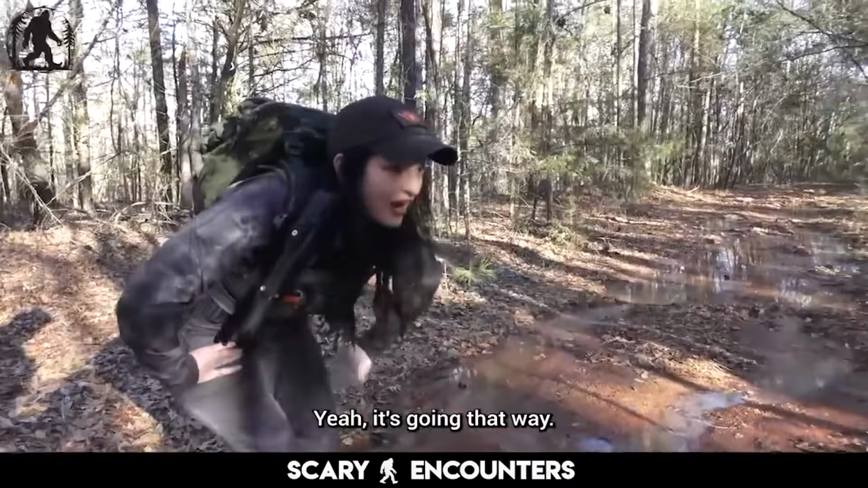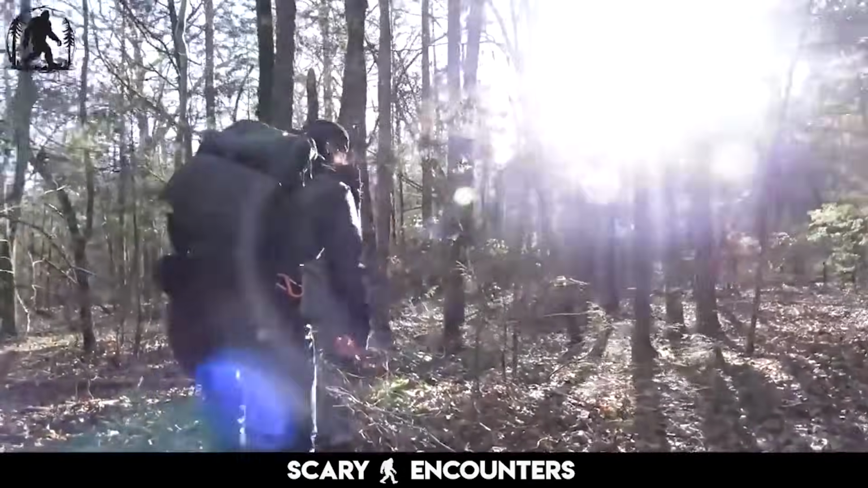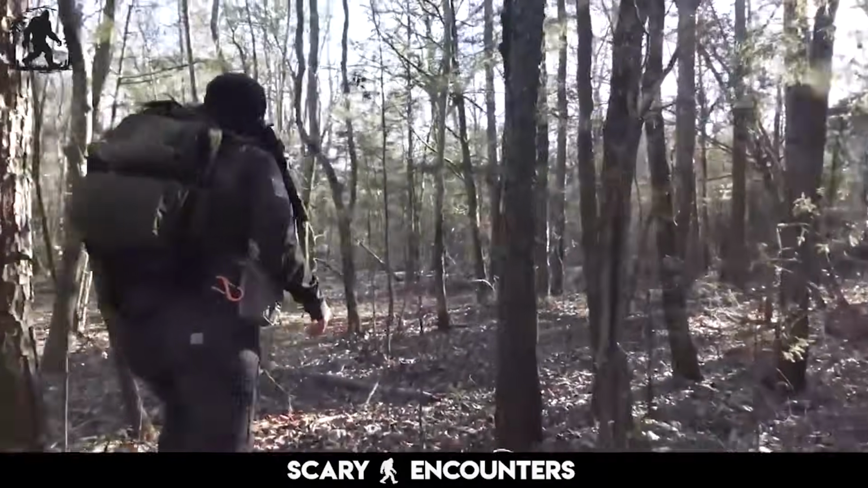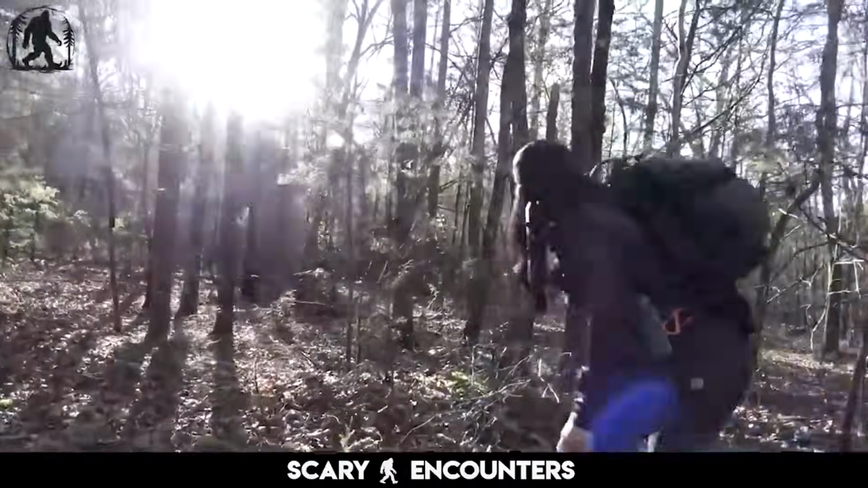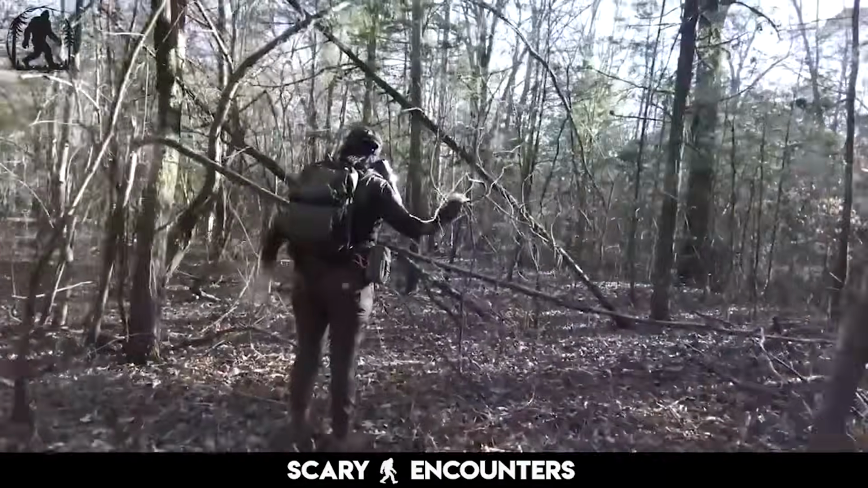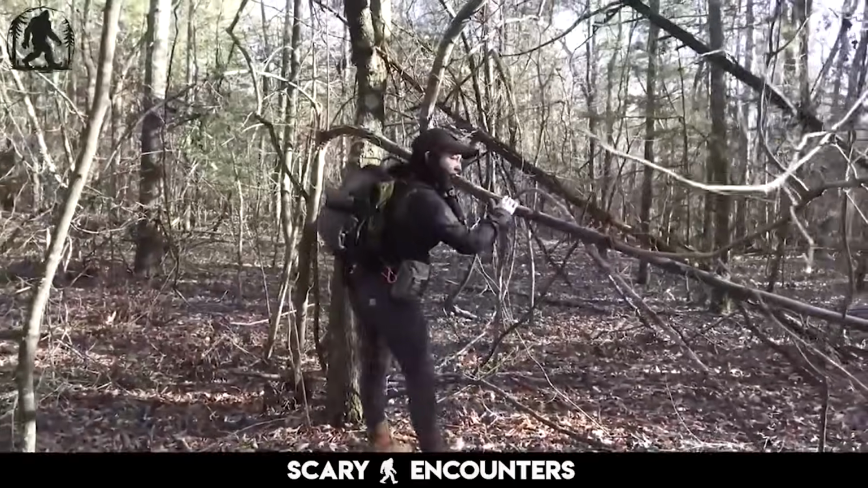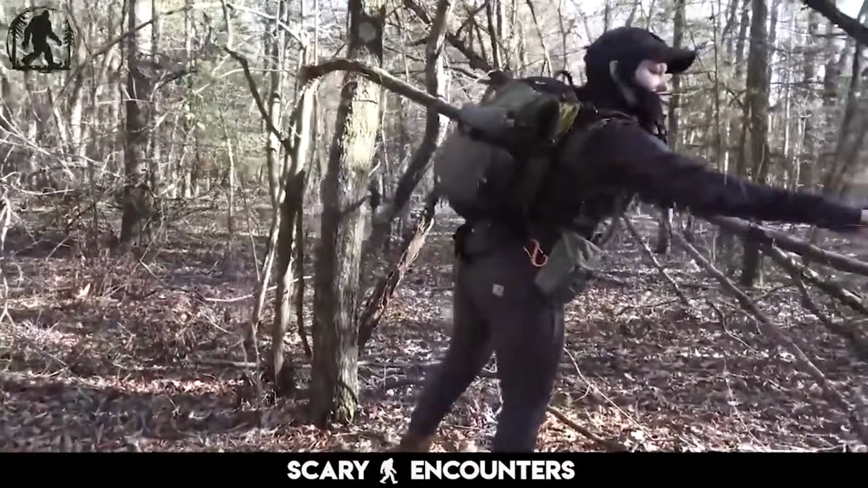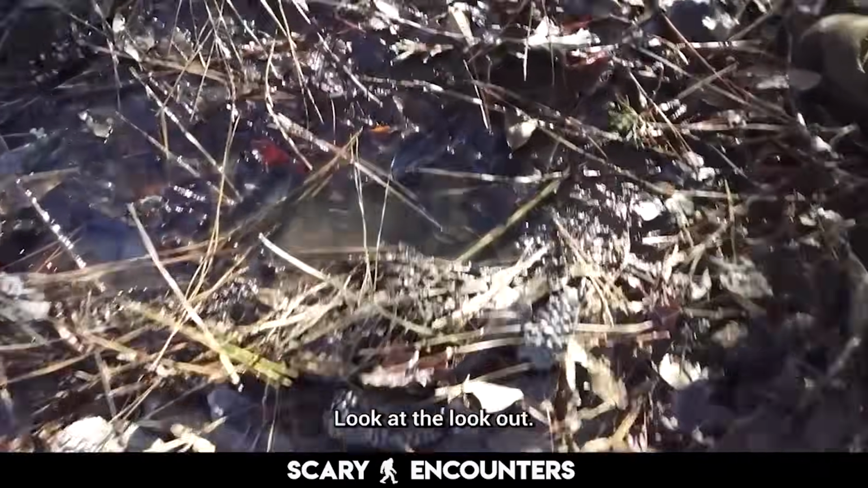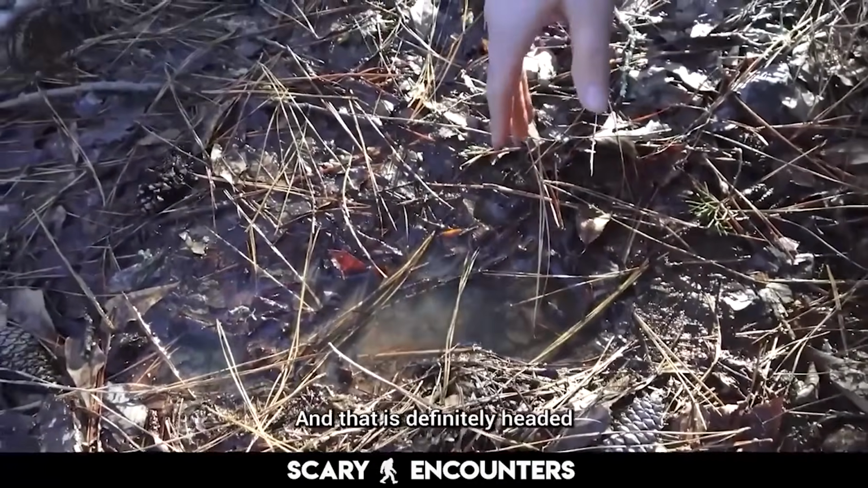Yeah, it's going that way. It looks like there are some strange land formations that way too. So let's do it. Let's follow the track, follow the path, take us on in. There is a path of travel here that we're following right now. Got a drop off right up here. Honestly, that looks like a thing. Look how, this is almost like a huge print to me. That's a big one, and that is definitely headed in that direction.